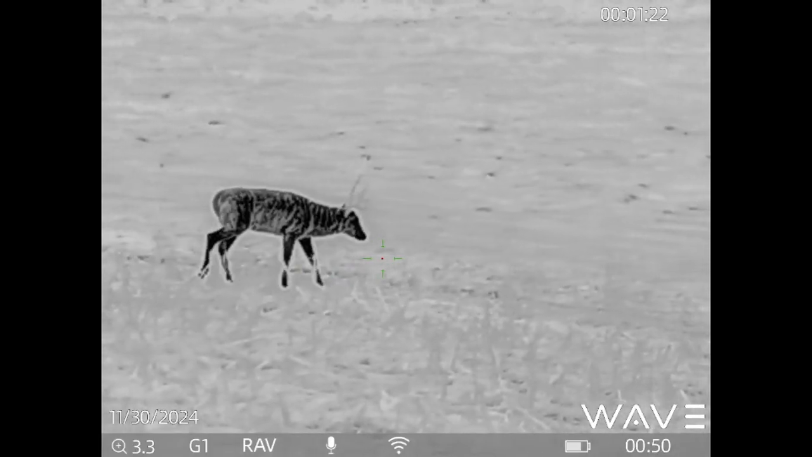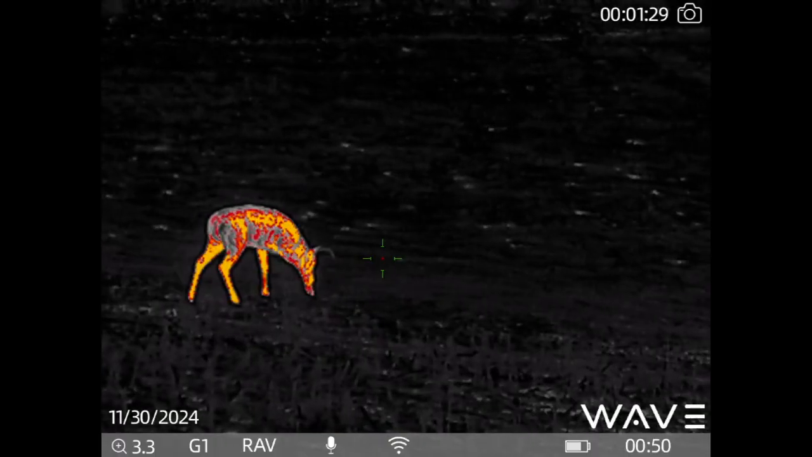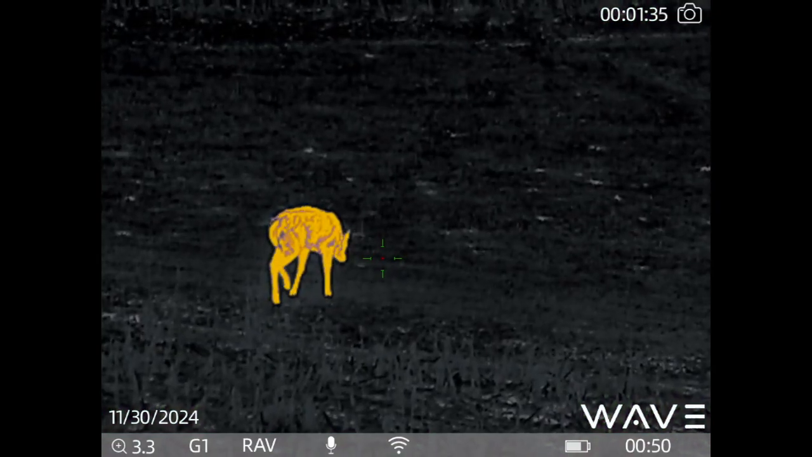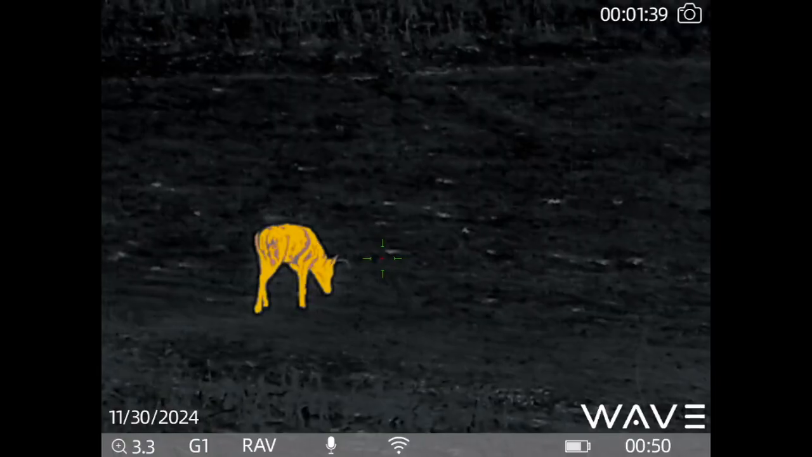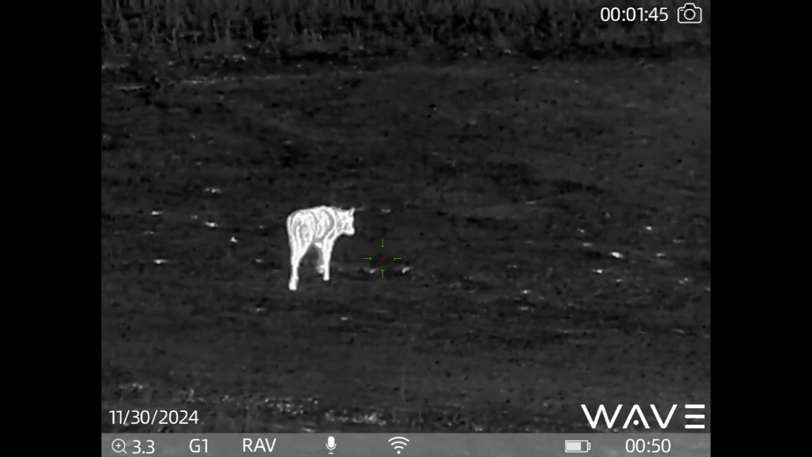Here you see black hot on a white-tailed deer. Then you have red, green, golden, and violet. And then this is white hot.